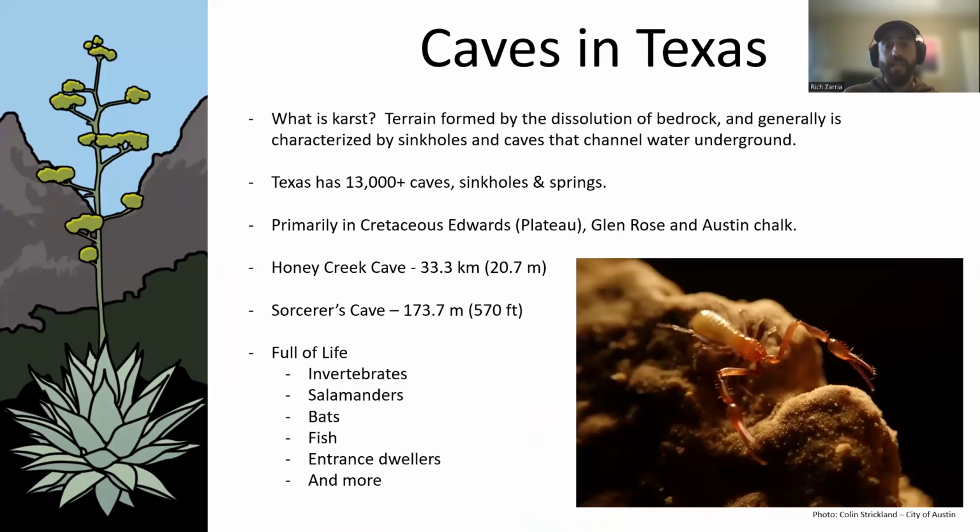So Texas caves, what is karst? It's a terrain formed by the dissolution of bedrock and is generally characterized by sinkholes and caves that channel water underground. So when you're on a karst landscape, you see sinkholes, you see all sorts of the action of slightly acidic rainwater eating the limestone away. Texas has around 13,000 plus cave sinkholes and springs. They're primarily in Cretaceous age, about 100 million years old, Edwards limestone on the Edwards Plateau, the Glen Rose and the Austin Chalk. Longest cave in Texas, 33.3 kilometers or 20.7 miles down in Comal County. And then the deepest cave in Texas is Sorcerer's Cave, 570 feet deep in Terrell County.